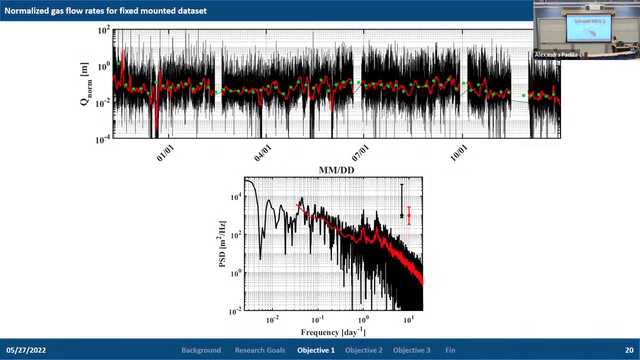We can look at, again, the power spectral density function. The black curve is for the entire time series record, and the red curve is 30-day ensemble averages of the time series. We can see significant diurnal and semi-diurnal periods. However, it's difficult to correlate what's causing these variations because we don't have time series from external physical processes.